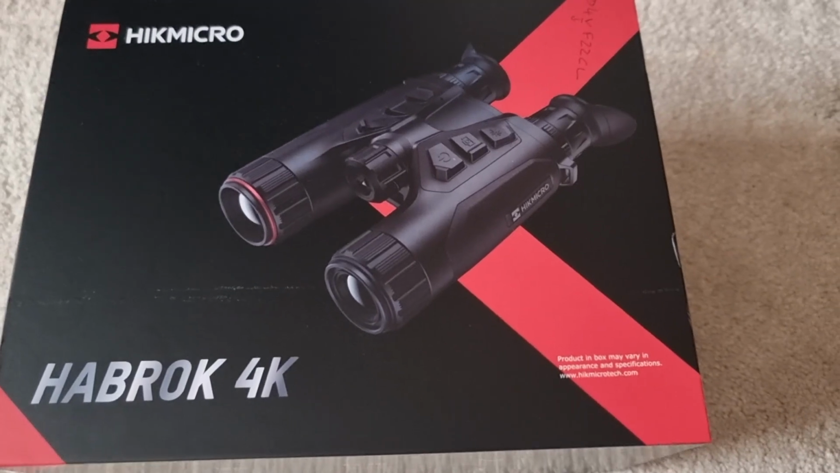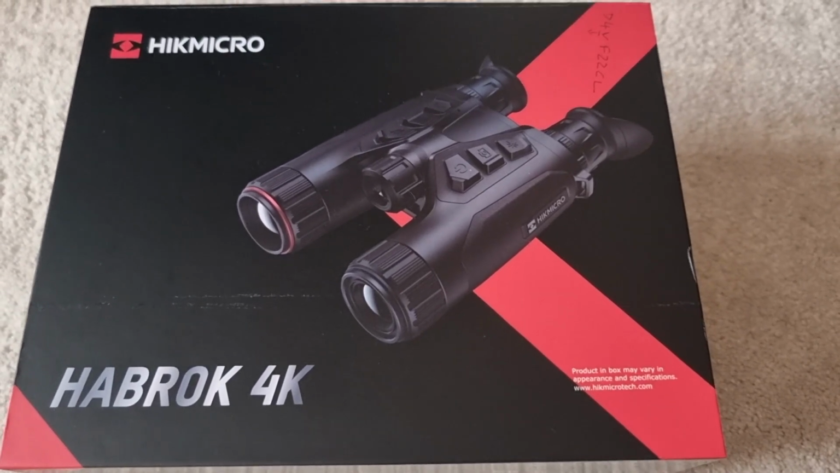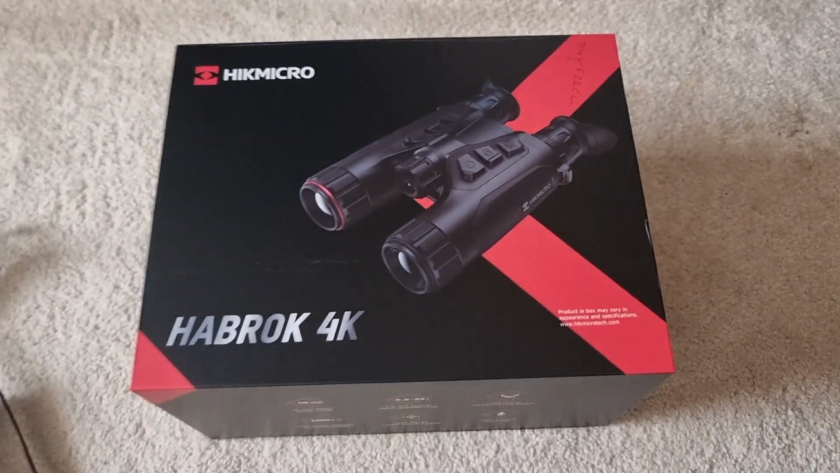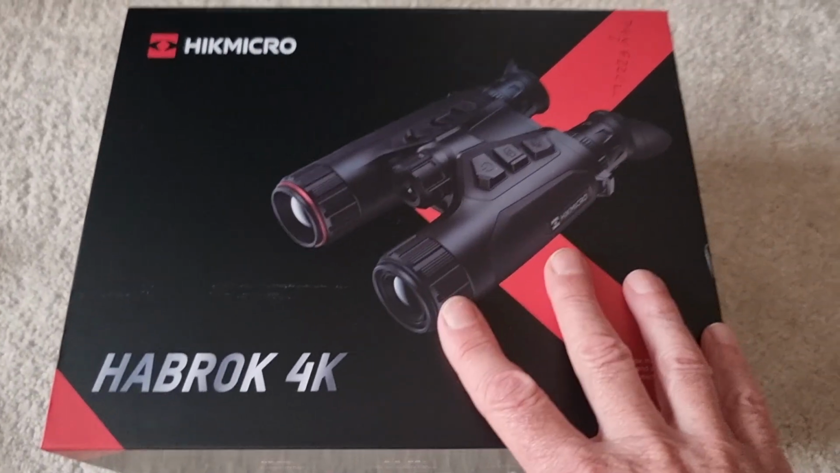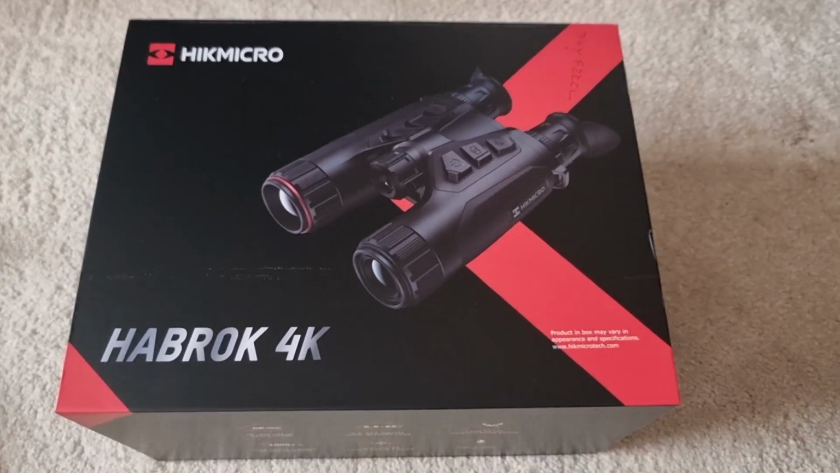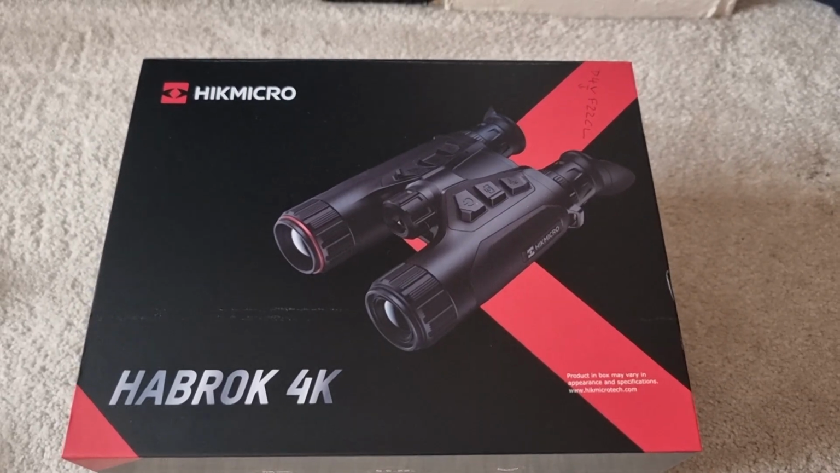Most of them focusing on deer stalking and fox control, to be fair. So I'm going to look at them from an air gunner's point of view, because that's what I've mainly bought these for, to be honest, and see whether I think they're going to be of benefit to an air gunner more than a sort of entry-level thermal monocular.